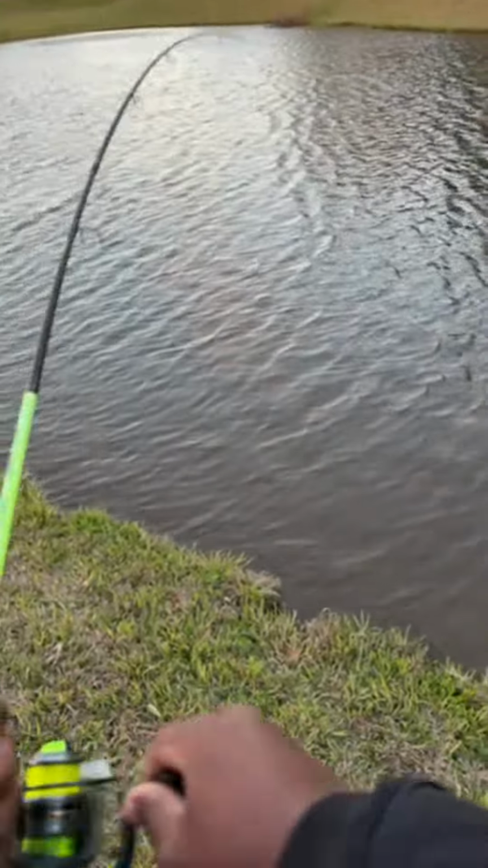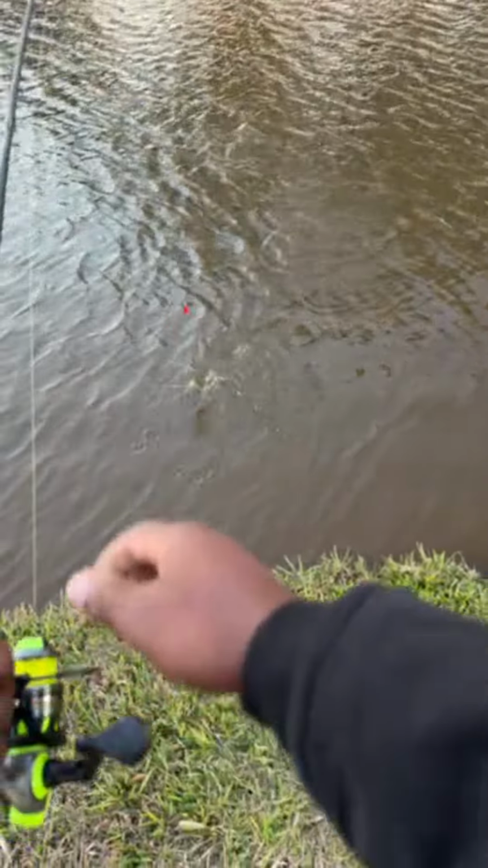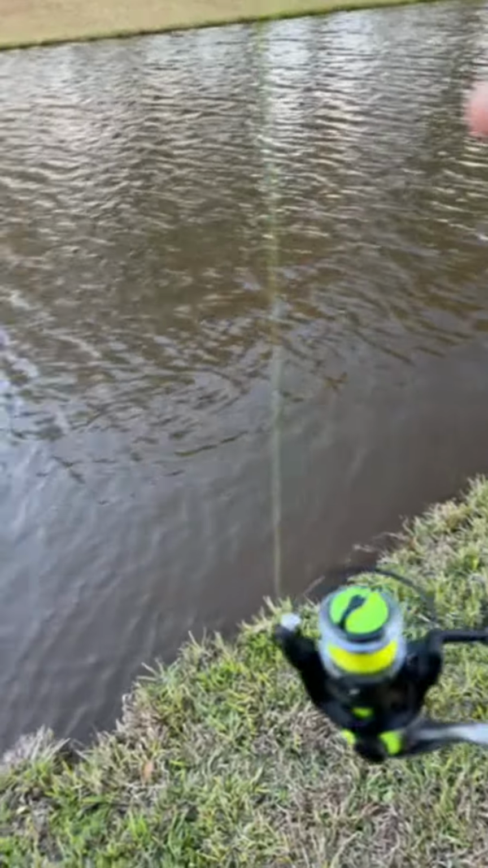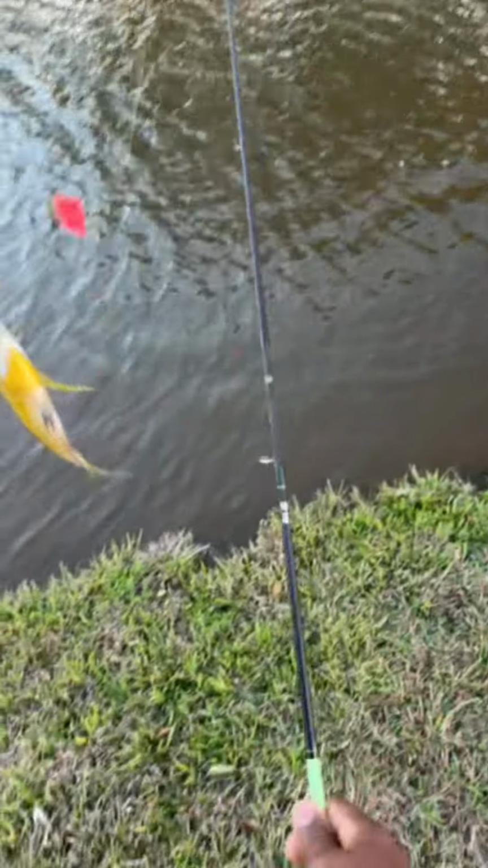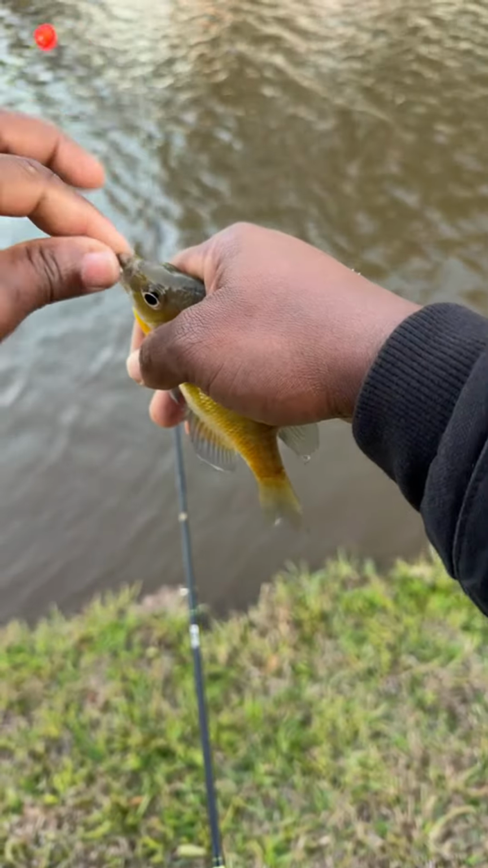Wait. Where's this? Hold on. I think I got a bite on this one. Hold on, y'all. I don't see my barber. Yep, I got something. Hey, let's go. Oh man, he choked this thing. He ate that whole worm, bro.